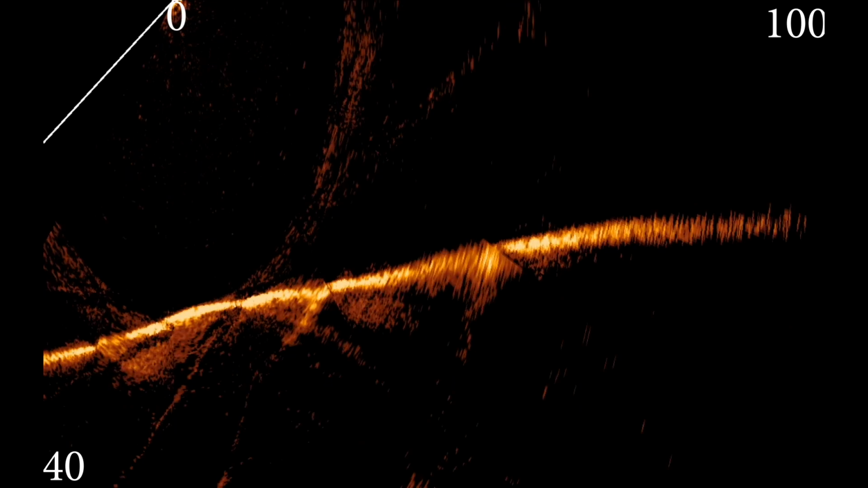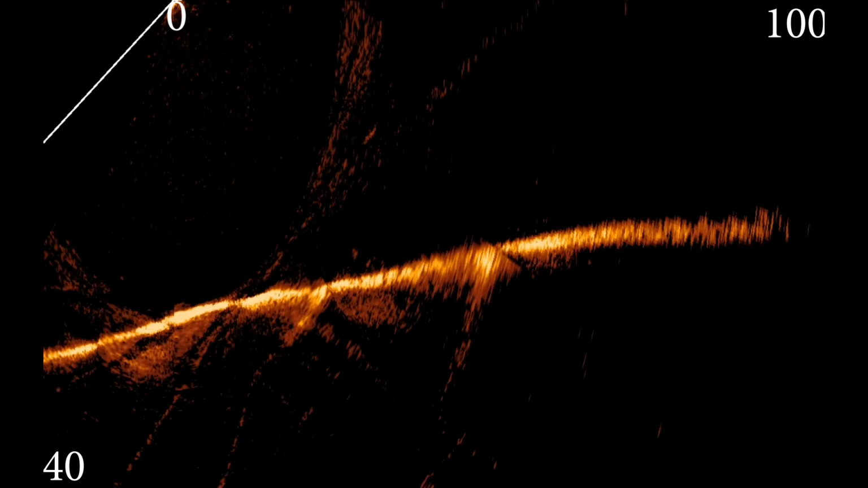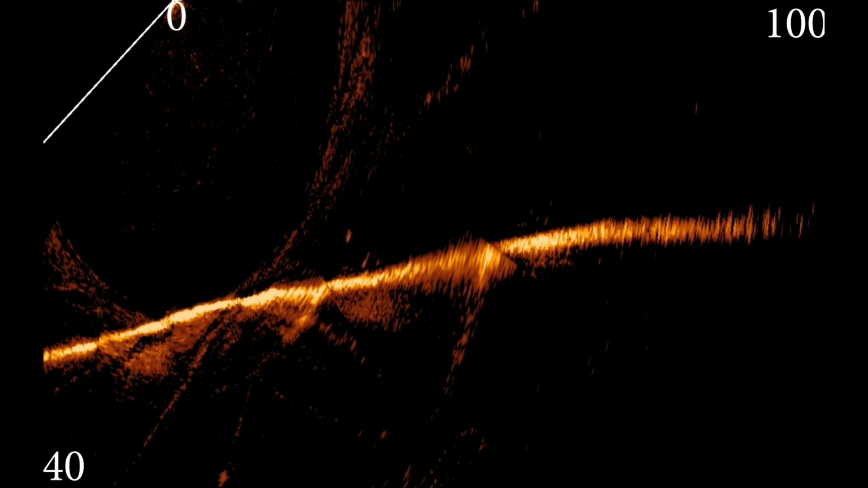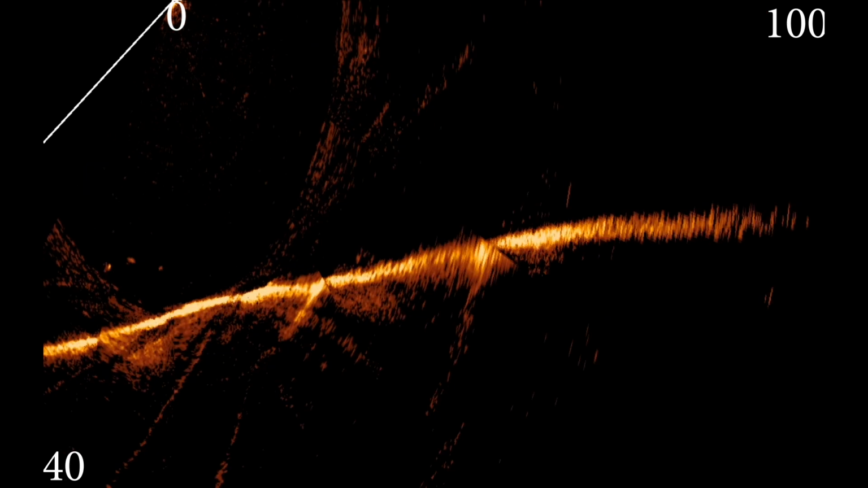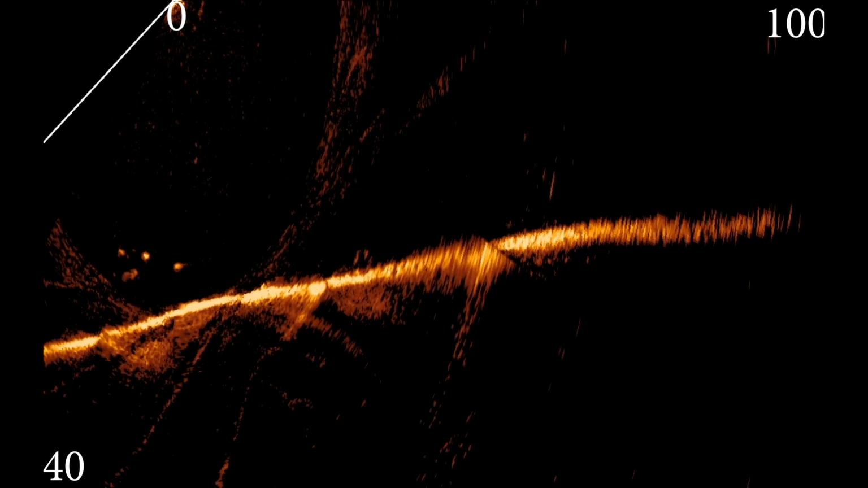The key too is also seeing which ones will bite. Those ones following your bait, those will bite. You just got to figure out how to get them to bite. Figure what they need.